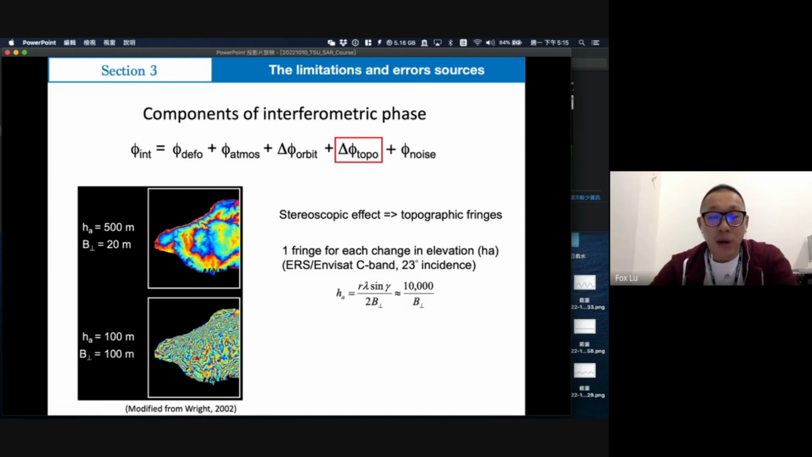The 100 meter baseline also explains why the Sentinel-1 satellite can do time series monitoring, because it always keeps a 100 meter baseline separation, so every 100 meters of elevation creates 1 fringe.